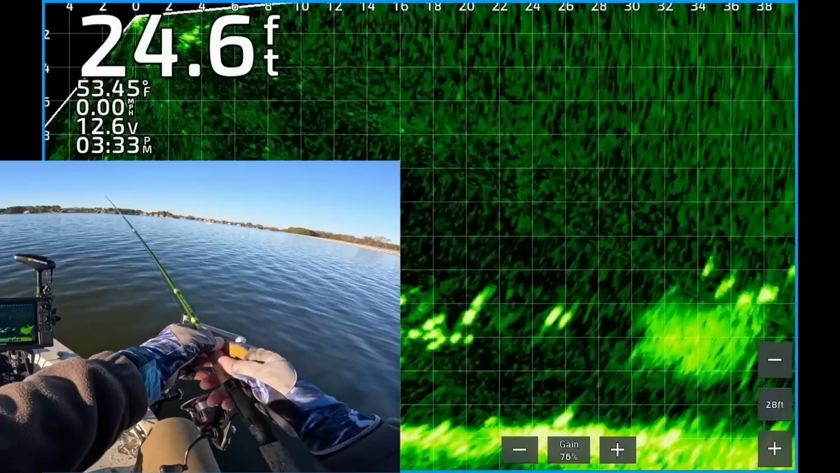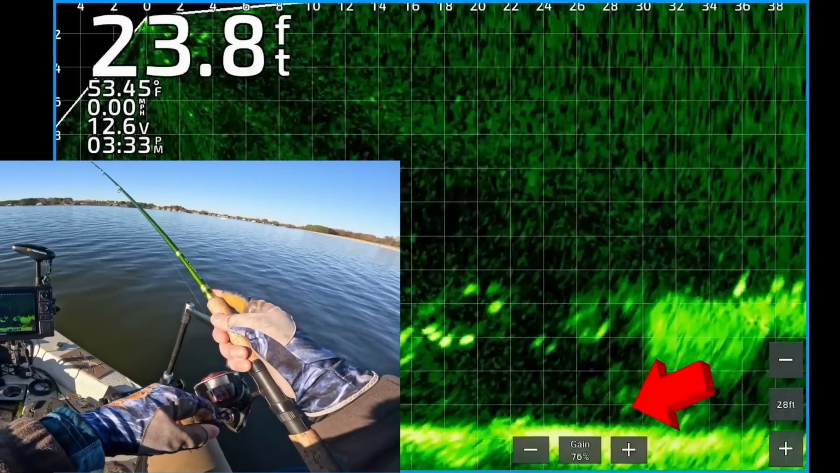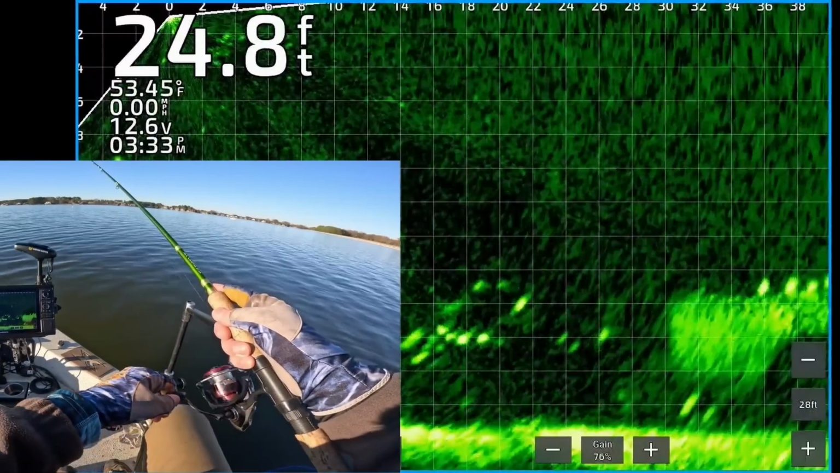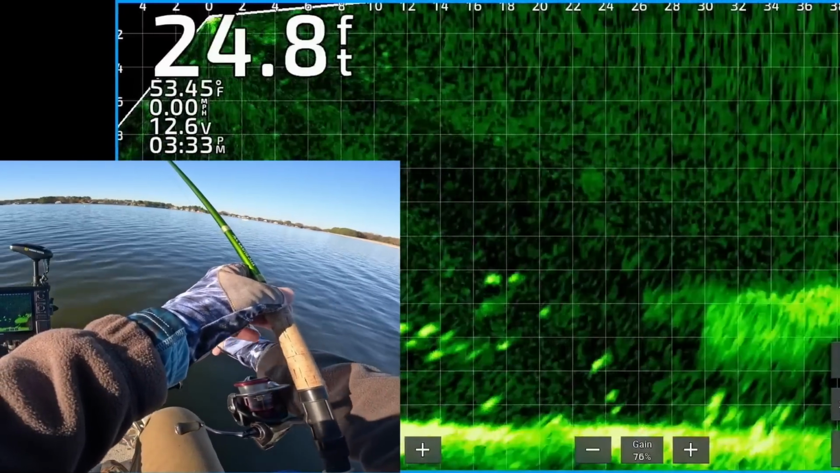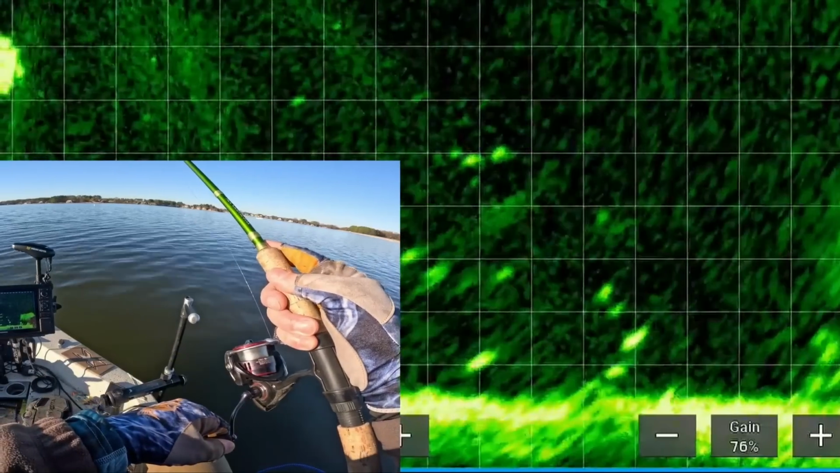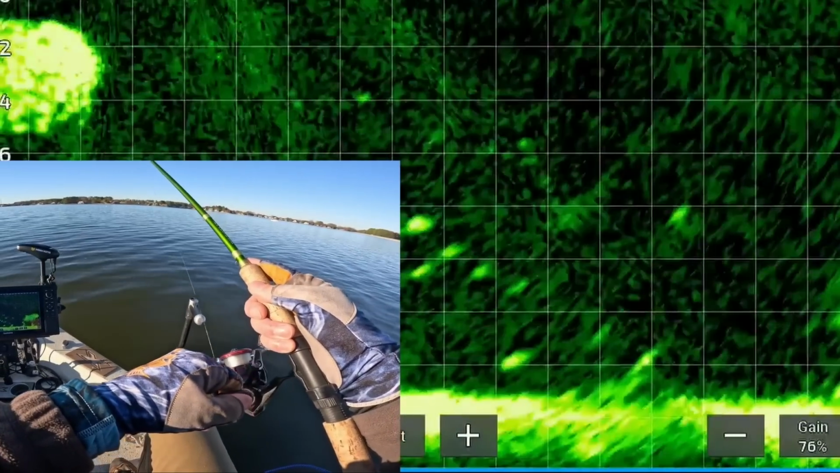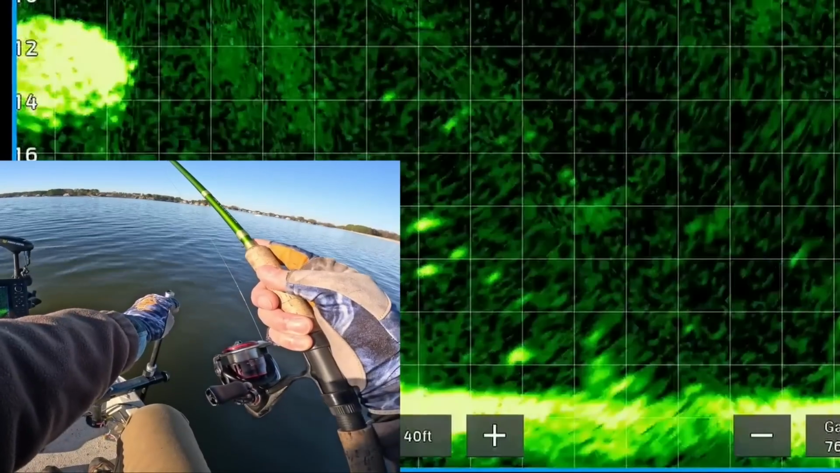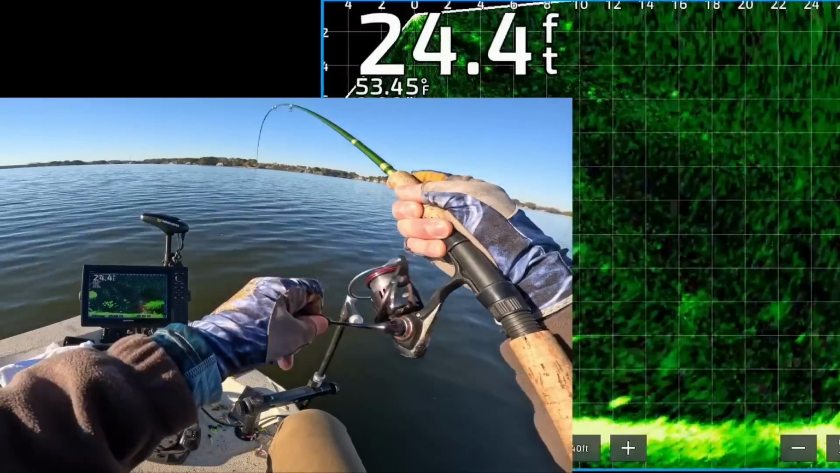Kind of lost sight of the jig for a minute. Got to adjust the transducer. There you can see it right along the bottom. The weight is above the jig. I'm just kind of dragging it along the bottom. Now I'm coming across a fish. Those bumps on the bottom are fish. One of them's swimming up off the bottom. I thought he was following it. Oh, he did. He got it. There's one. 16 feet out.